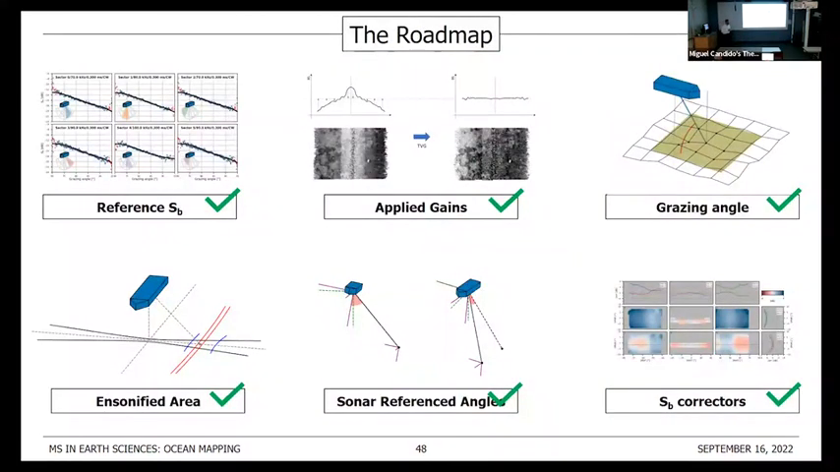So we have looked into the process. We finished all the steps. So we can just take our correction heat maps, apply them on our multibeam and go and calibrate the backscatter. I wish it was that easy. However, we also thought that, well, the correction heat map should be independent of our reference area.